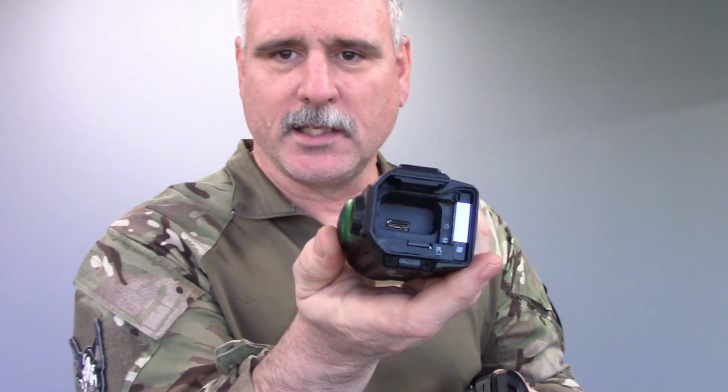To get to the batteries and the micro SD card, you have to take the eyepiece off by pulling down this latch right here. The eyepiece comes off, and that gives you access to the SD card right here and the battery right here. When this is weapons mounted, that switch is blocked by the mount and you can't pull it down, so you can't pull the eyepiece off, so you can't get to your micro SD card, and you can't get to your battery.